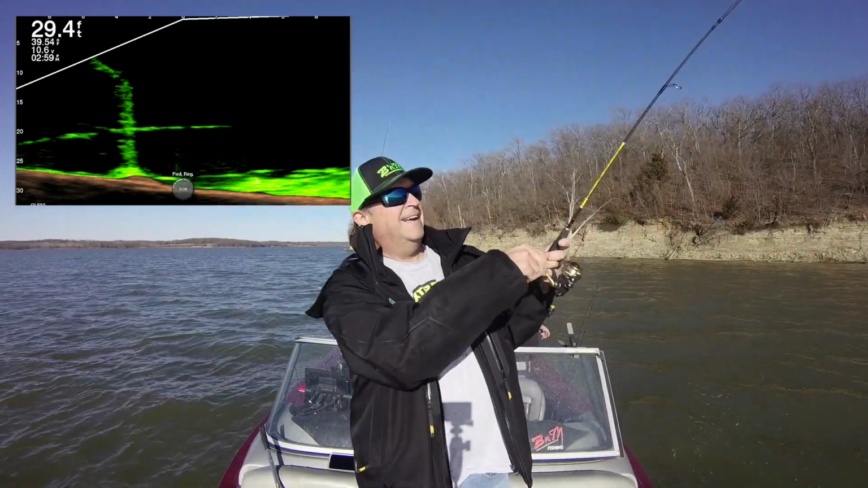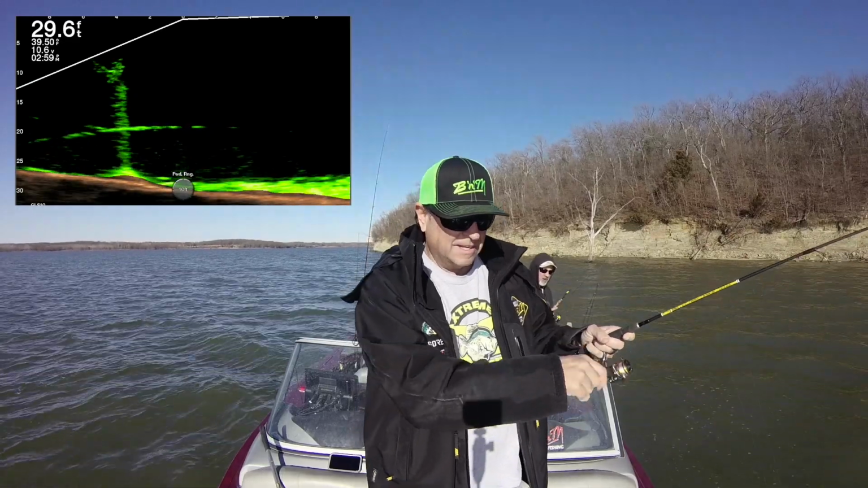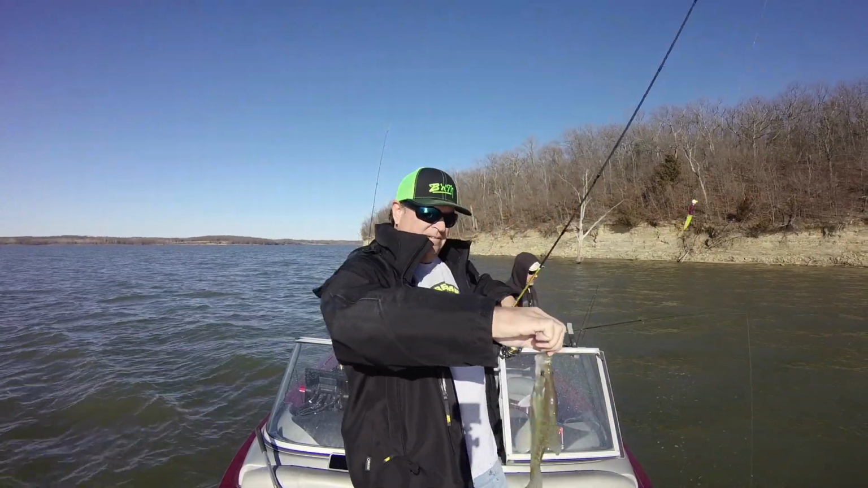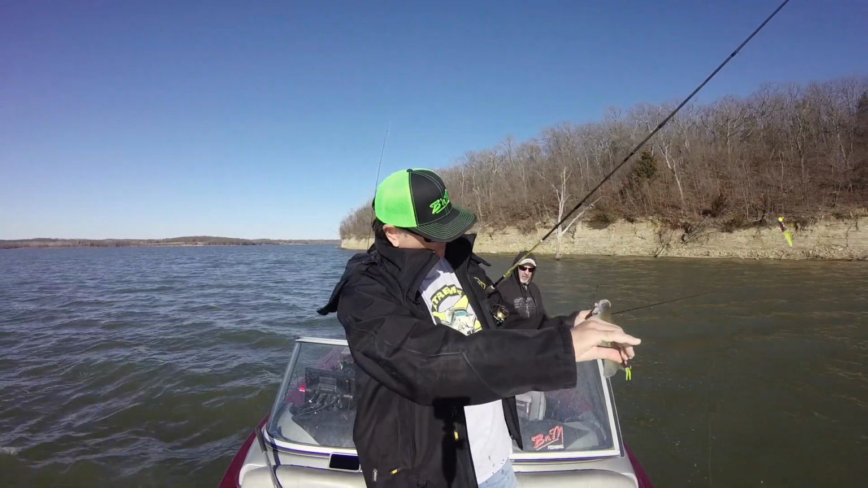And there he is. There you go. Call your shot, baby. This feels like a crappie. Like a crappie. And it is a crappie. Oh, 9.5 incher. You think he's 10?